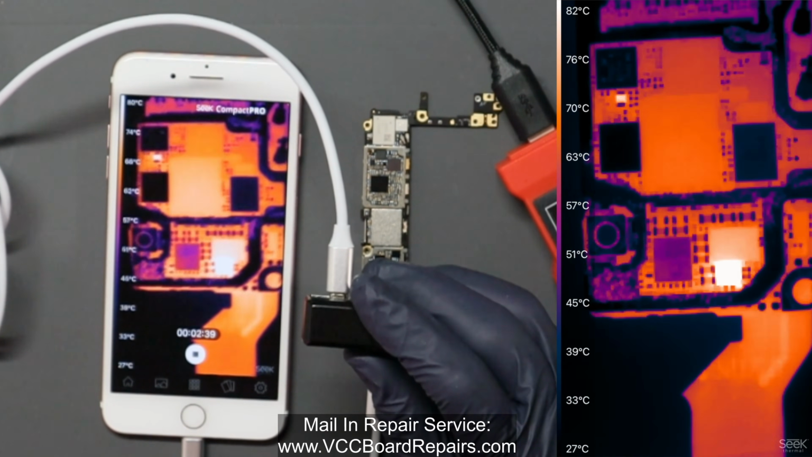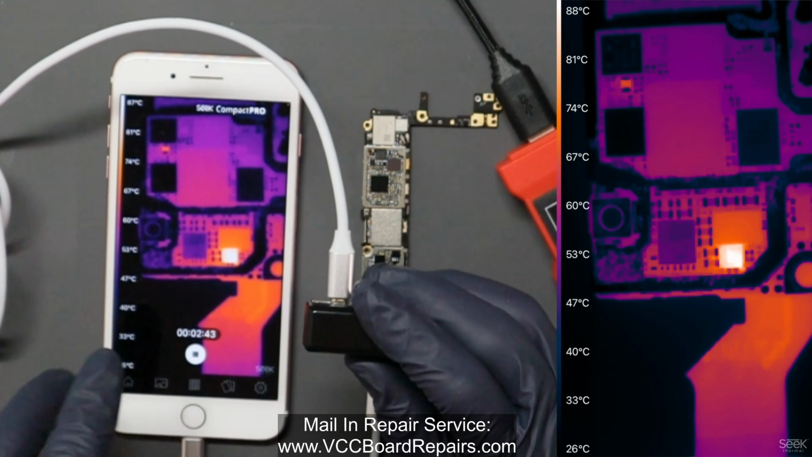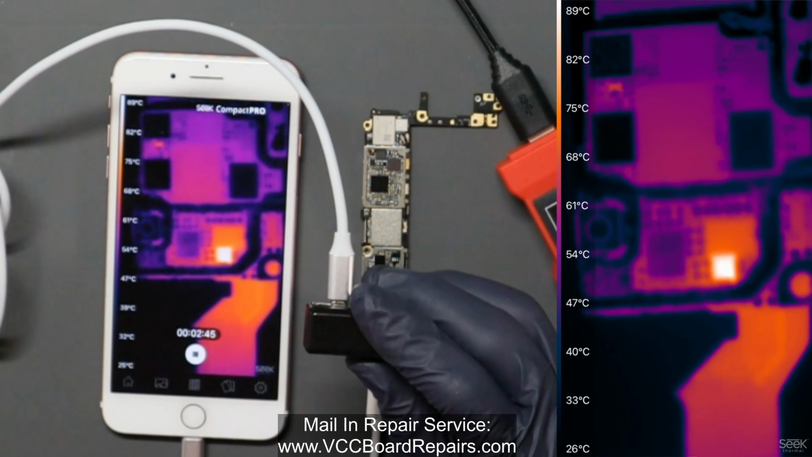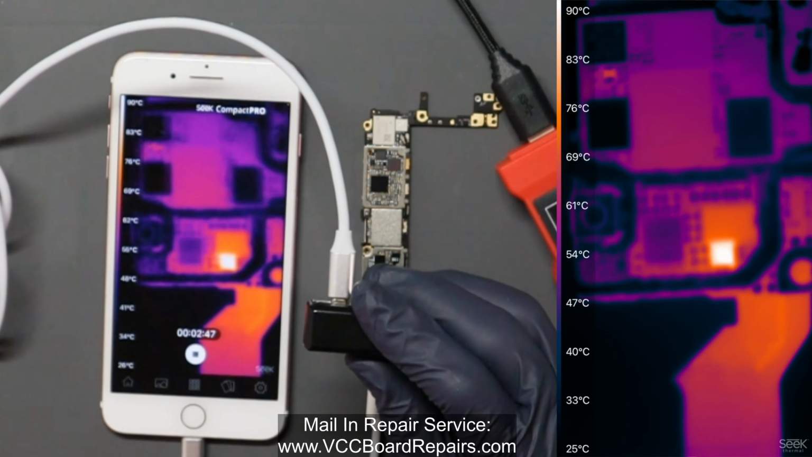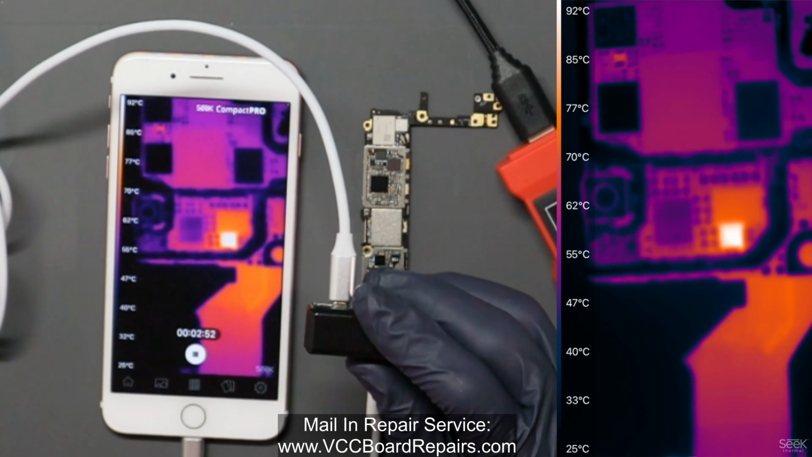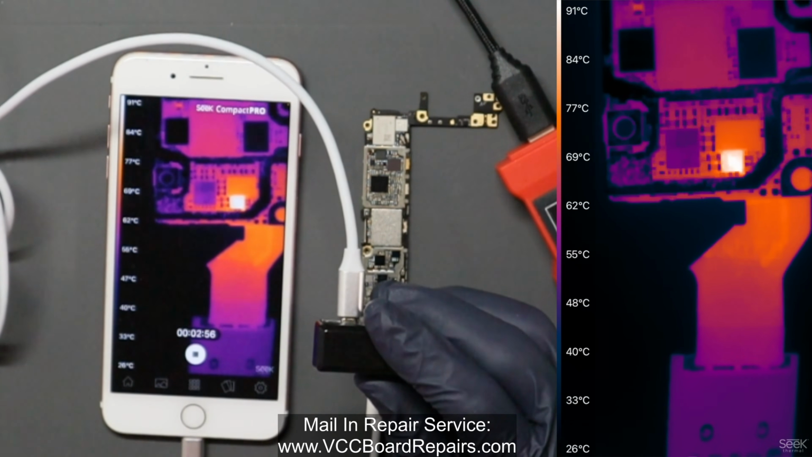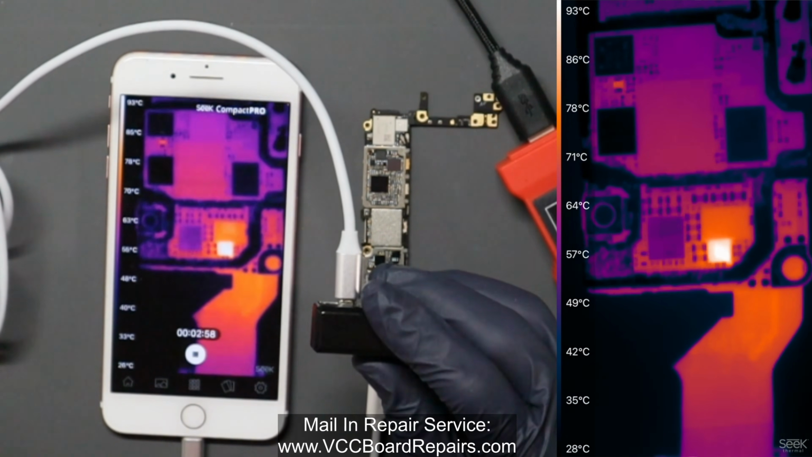I'm gonna turn on the power supply. You can see the two components that are heating up. Now you do have to understand how to diagnose this and how to use thermal cameras to lead you to the solution. A lot of people will see that chip heating up and just replace it and think that's how you solve it. But there's more to it.